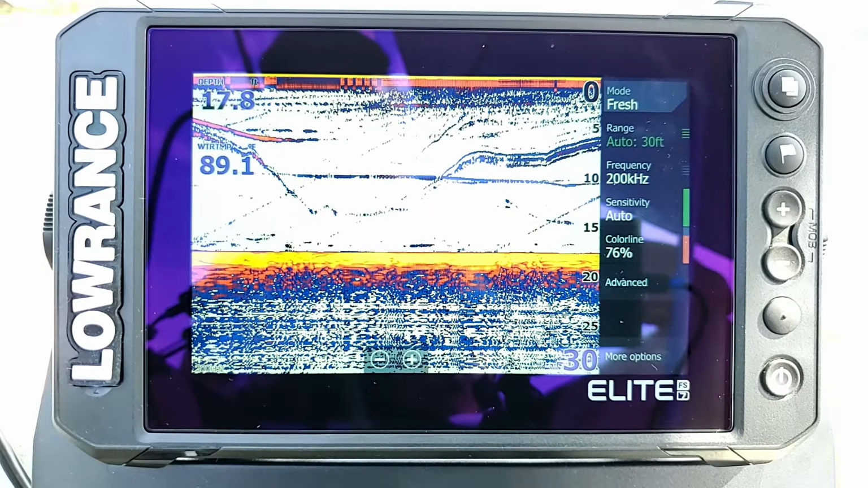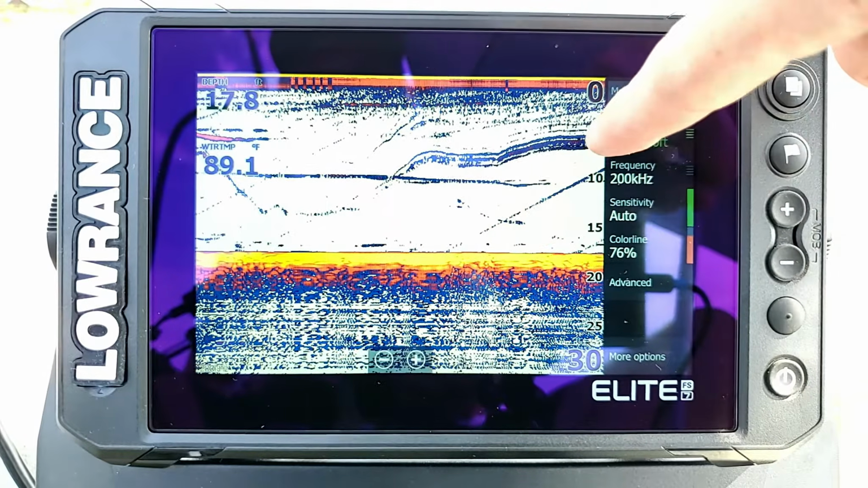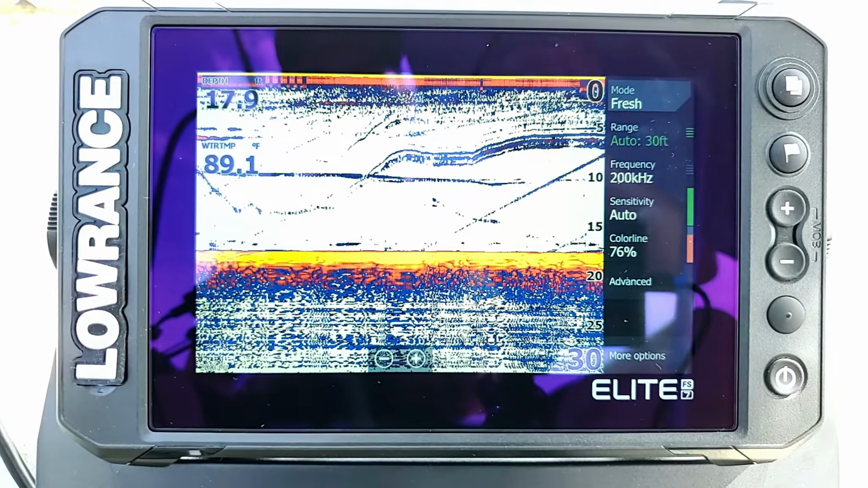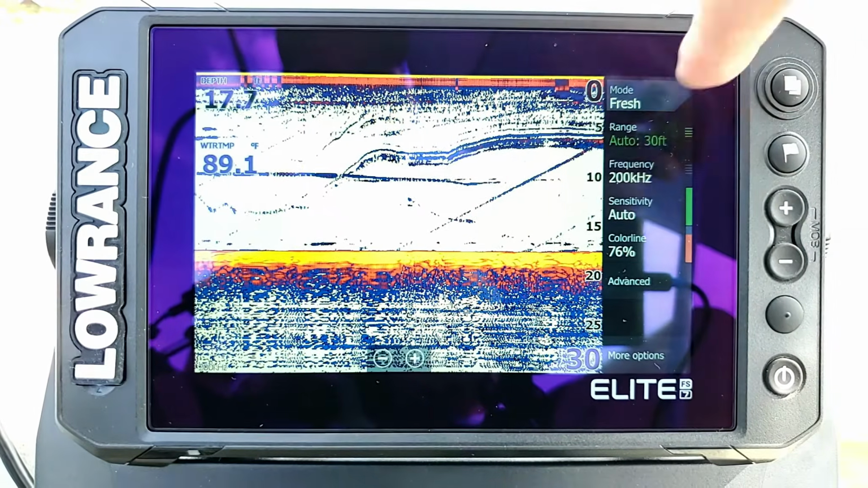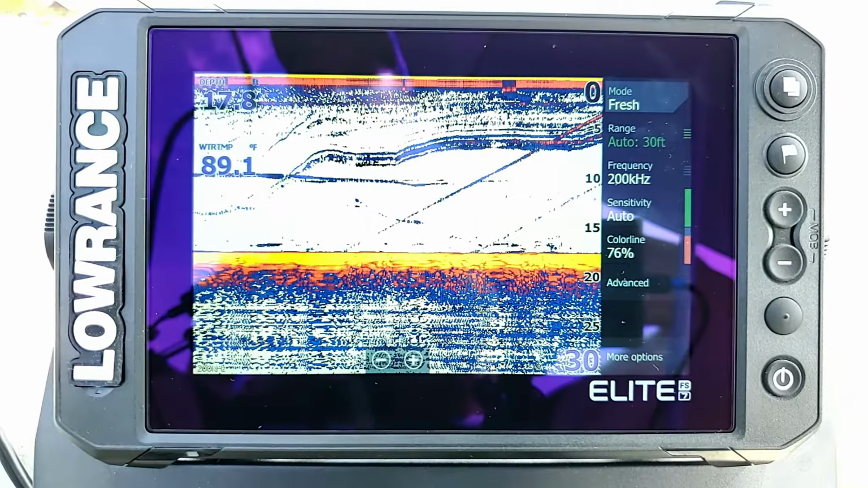Now, if there are a lot of fish around, it's actually pretty neat because a lot of times you can see the fish jutting up towards your line right there on the screen. So you can see how this one shot up. That means there's a fish down there checking out what's going on with my line.